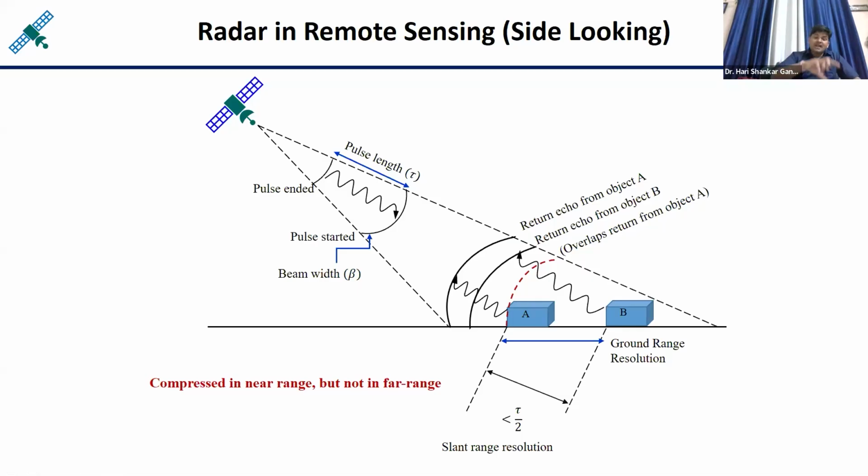So half of the pulse length governs the slant range resolution. Here you can see the slant range resolution is slightly less than tau by 2. Tau is the pulse length, or in general you can say it is approximately equal to c tau by 2.